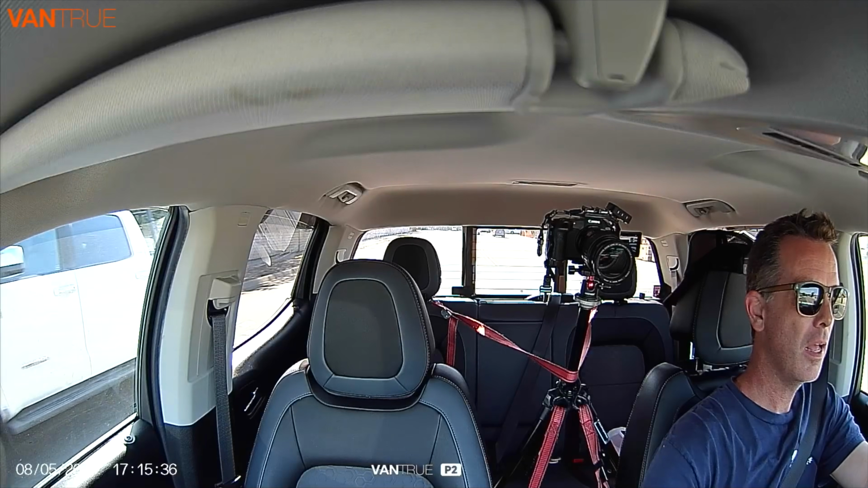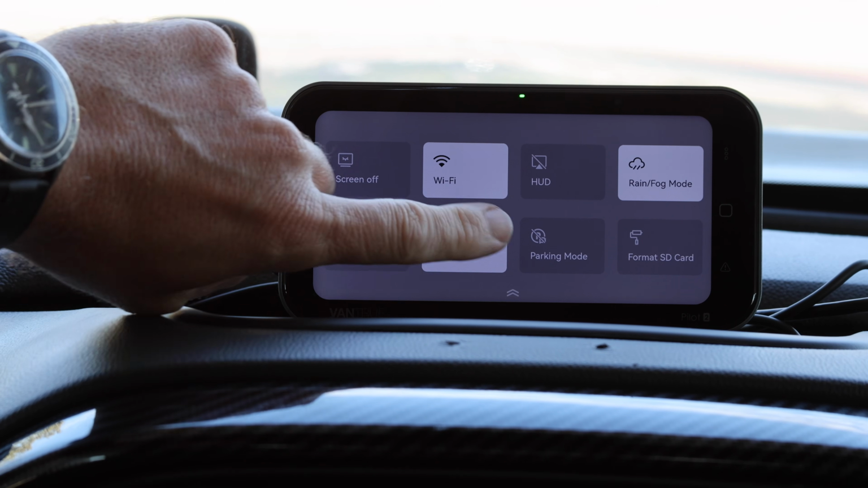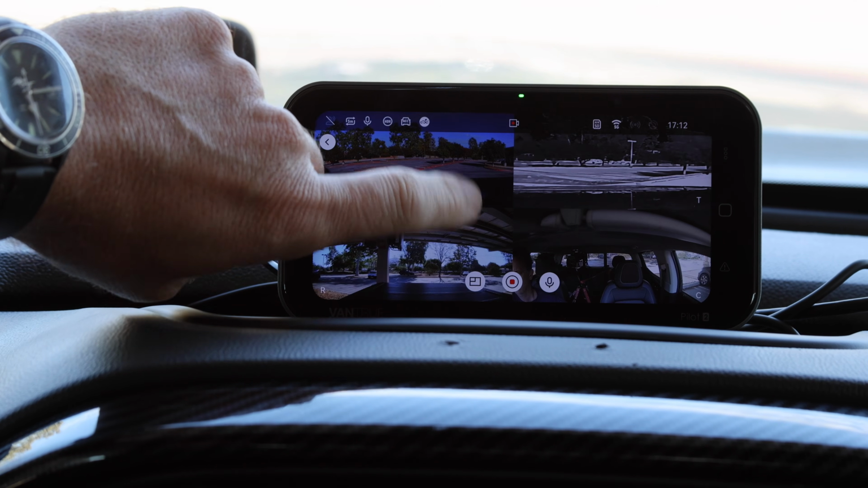As you saw in the video, the resolution on the forward, rear, and cabin-facing cameras was all very good. I could pick up license plates from a good distance away. The user interface on this thing is very simple. If you're familiar with CarPlay or Android Auto or anything like that, it functions pretty much the same way.